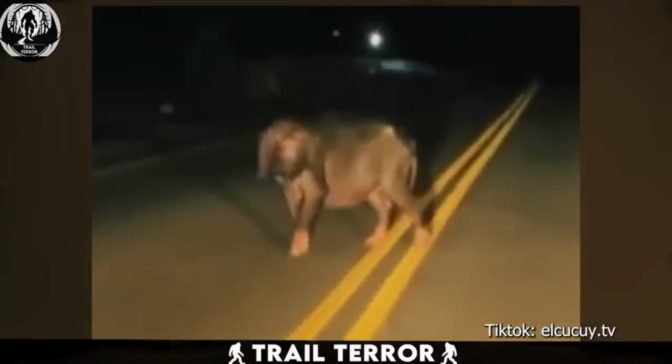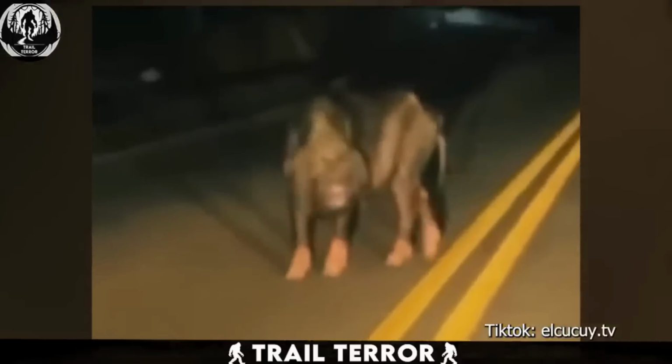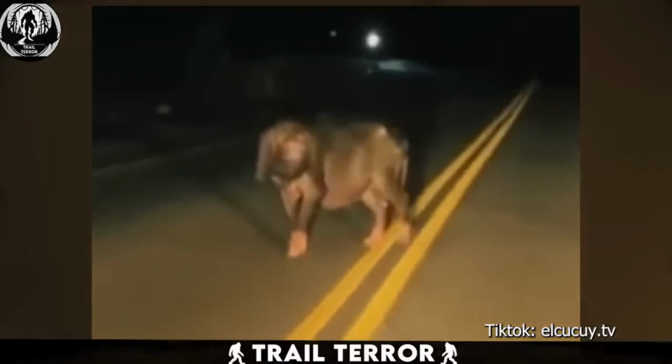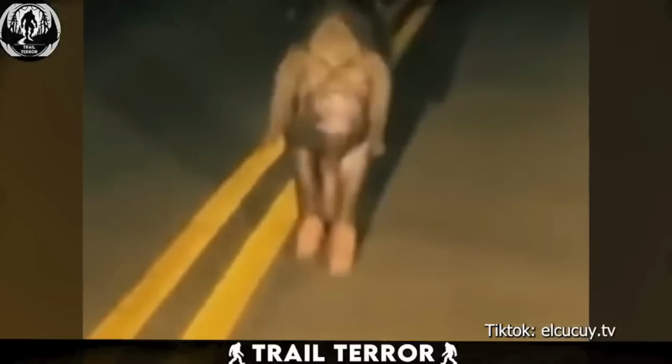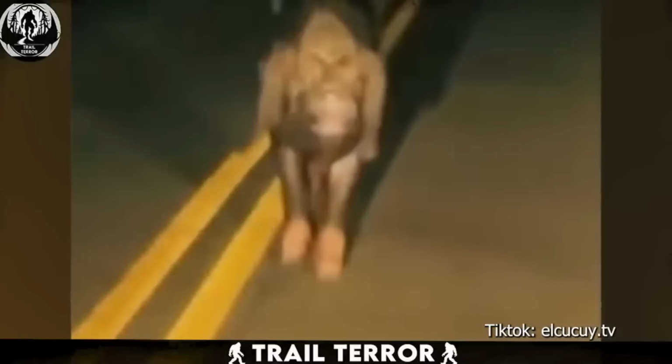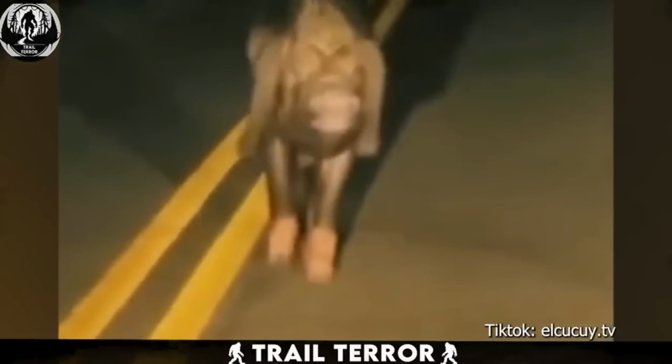This creature has the body of a dog, but the face and feet resemble those of a pig. Its long dog-like ears contrast with its pig-like belly, creating a truly mixed-up appearance. The unsettling part, its face. The combination of dog and pig features is downright eerie, sending shivers down your spine.